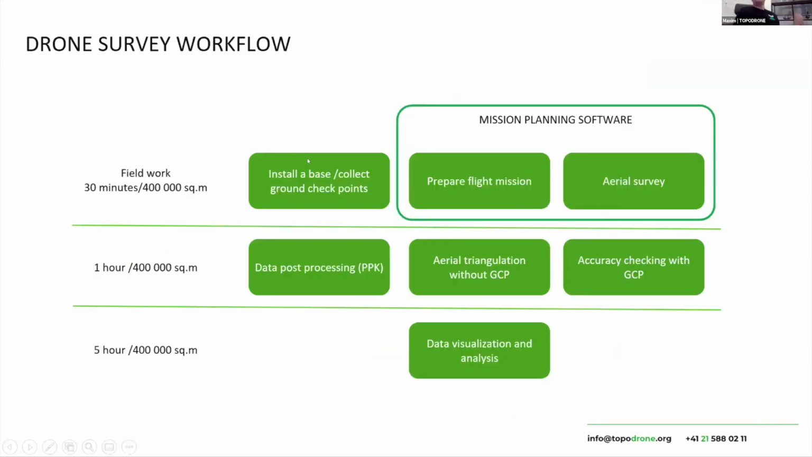And if we talk about the total data processing workflow, the drone survey workflow, first of all, of course, we should install a base station or use your country survey network, just to download a Rinex file or to connect to this network. The next step, you should prepare a mission and make an aerial survey.